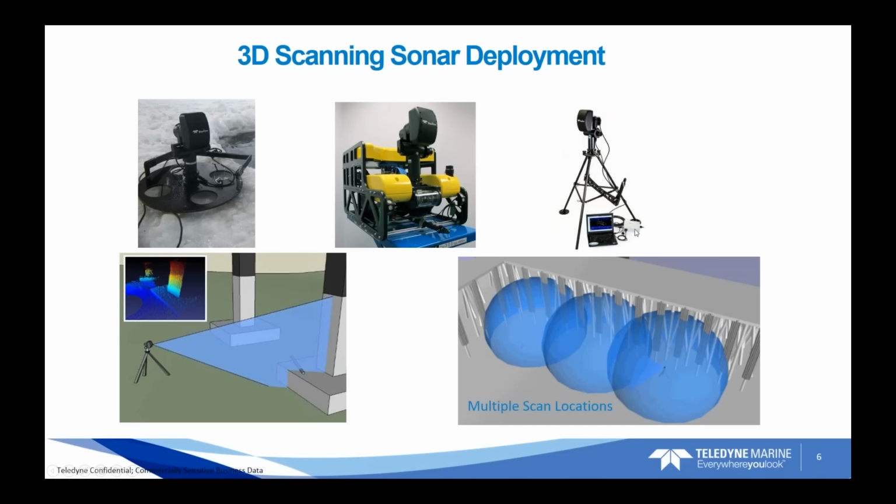So basically, from the tripod, we let that set down on the bottom, become stable, and we conduct the scan. In the example of the ROV, we fly the ROV into the area of interest, and then we fly it down to the seabed, and then hold position on the seabed and conduct the scan from that fixed position.